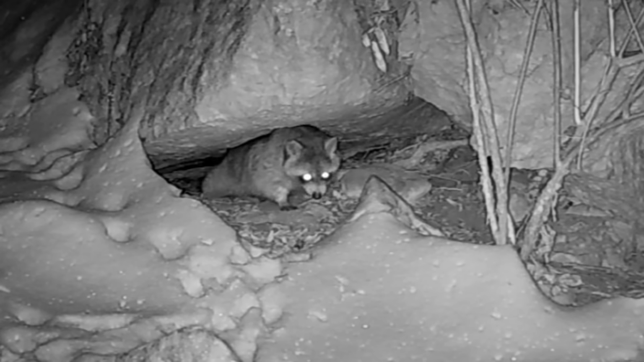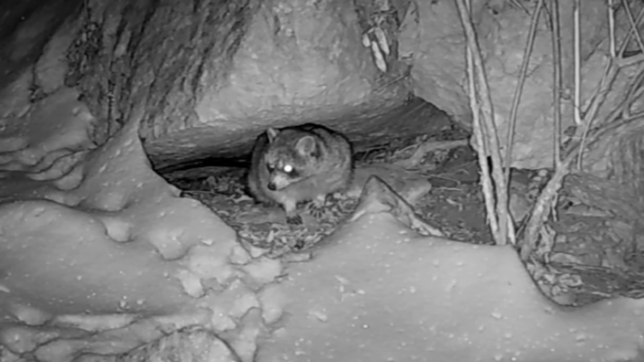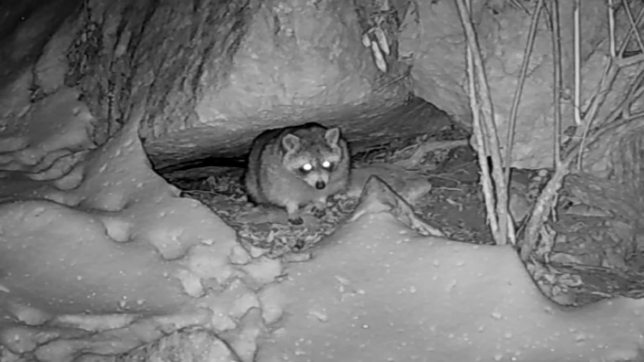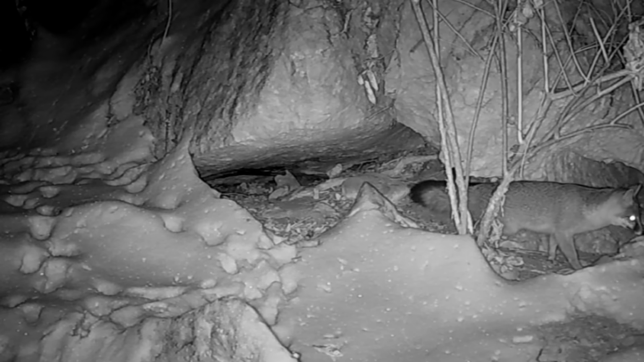And there's the old coon coming out after the snow has done its thing. They try their best to forage around, but it's awful cold. And there's old Freddie or Betty out prowling around.